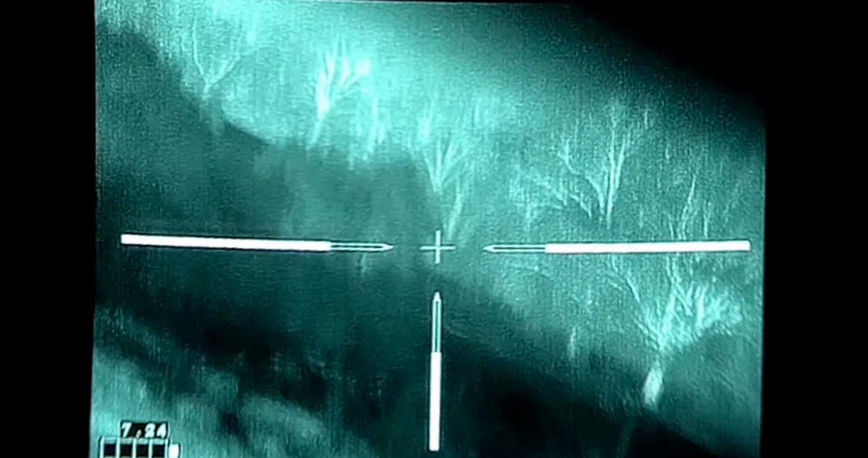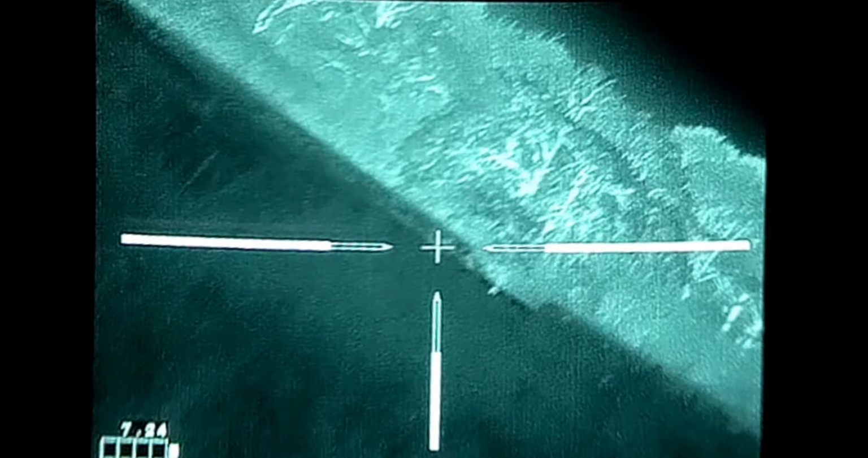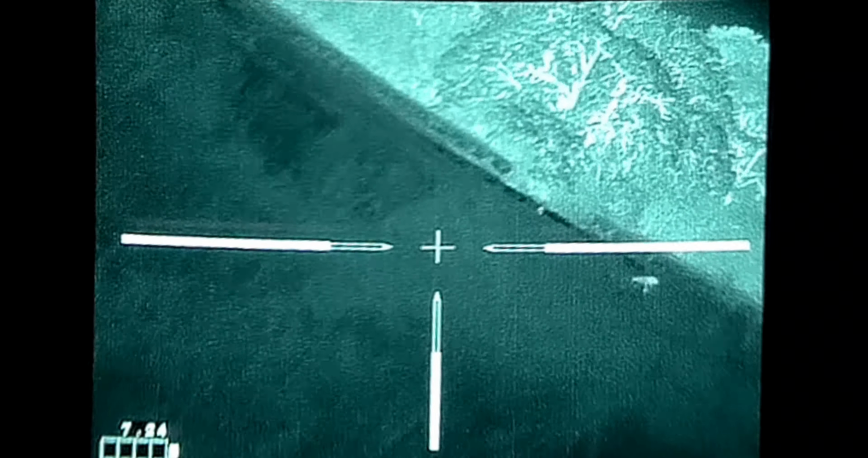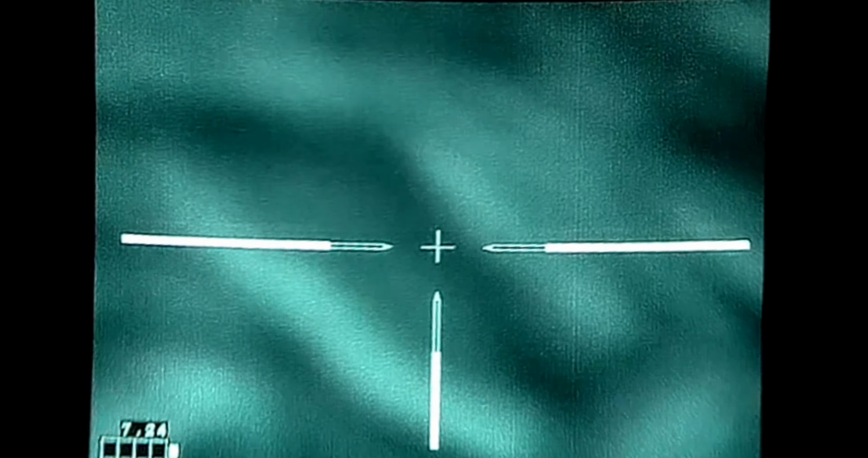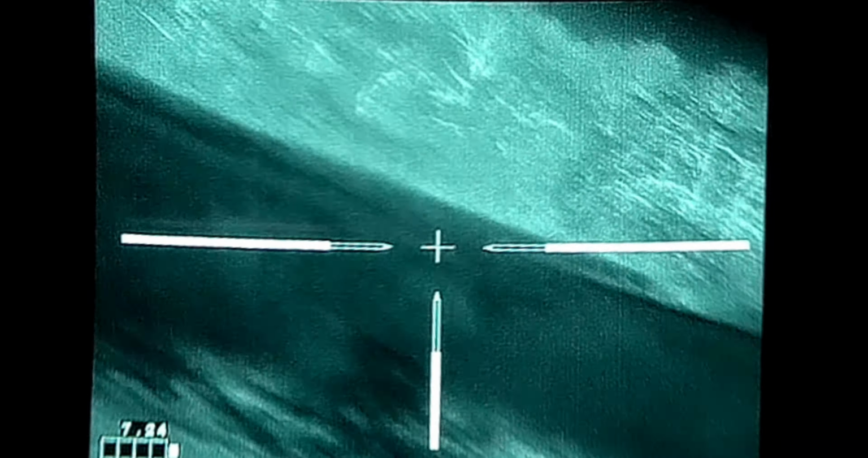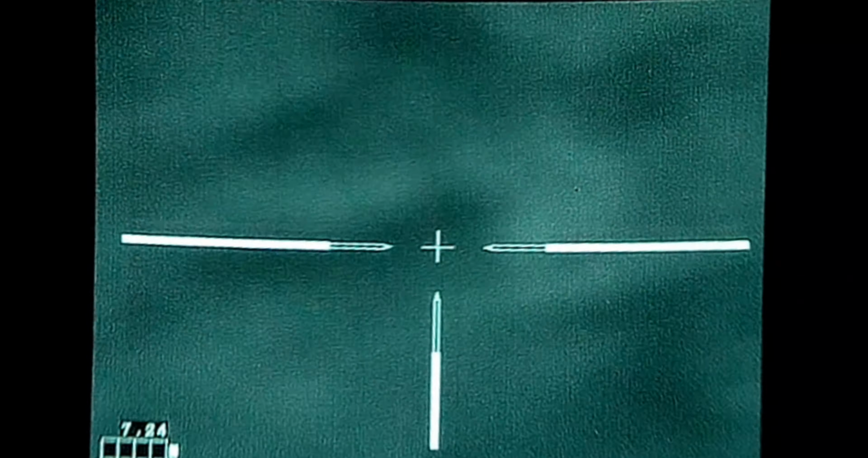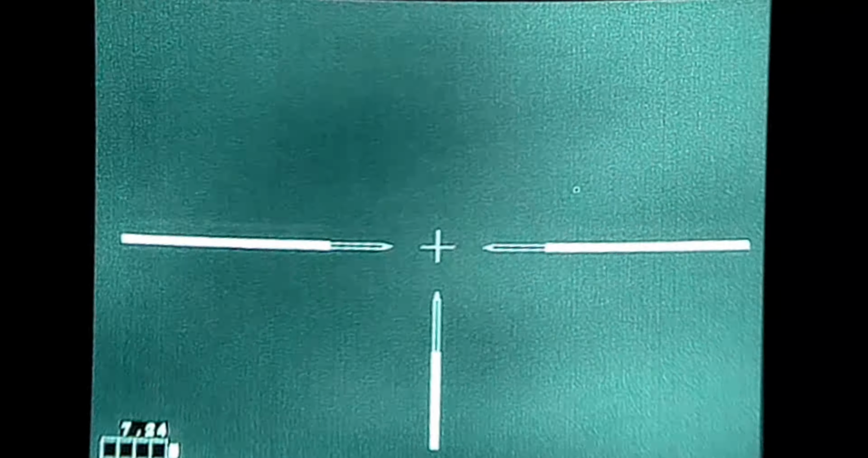I know where all this land opens up, so I just walk forward, and I spot that hog out there going by that clump of trees. There he is. I'm going to go ahead and engage him at about 250 yards away. The first shot is going to be a hit, but after that, I think I should have held a little bit higher. I don't think any of these other ones hit him, and you're going to see that he spins around and disappears in those trees.